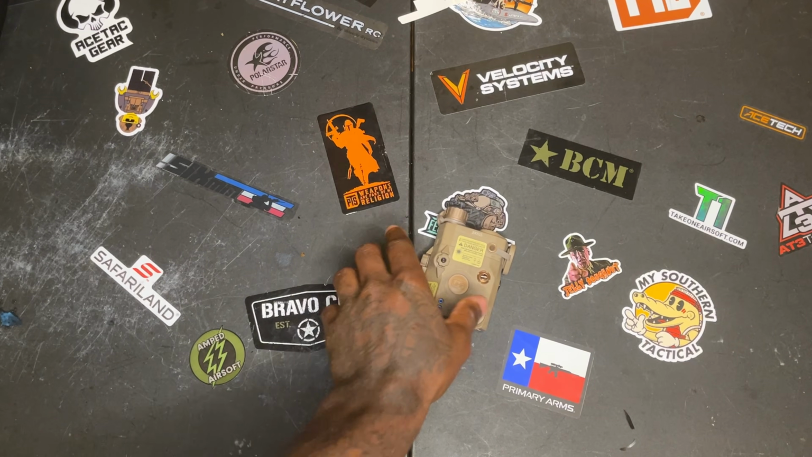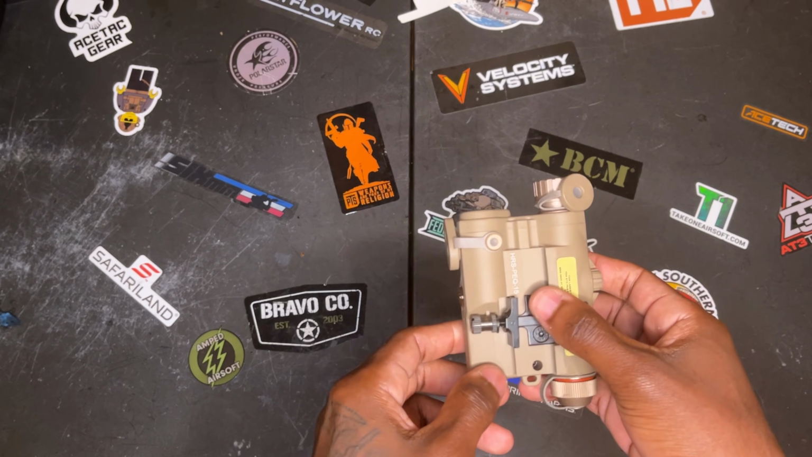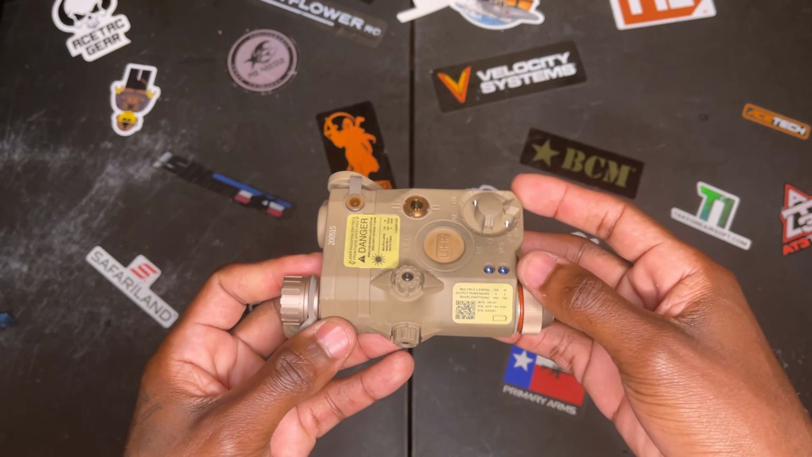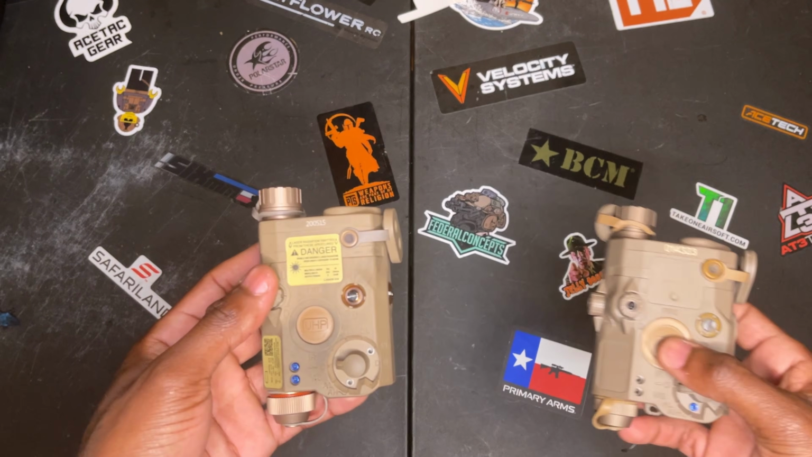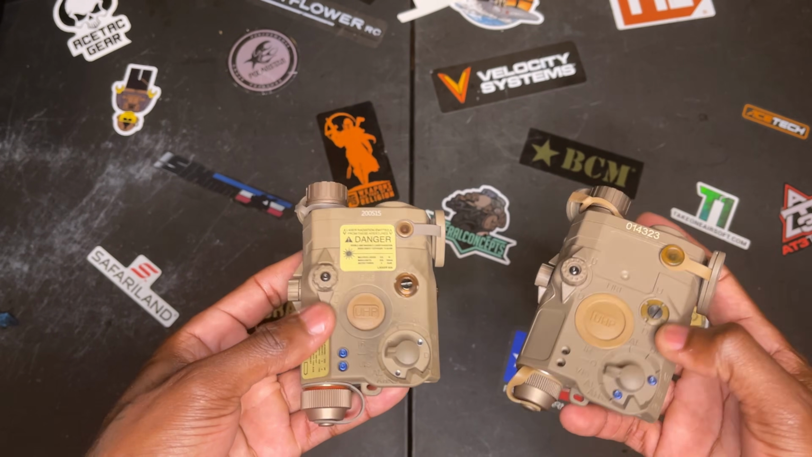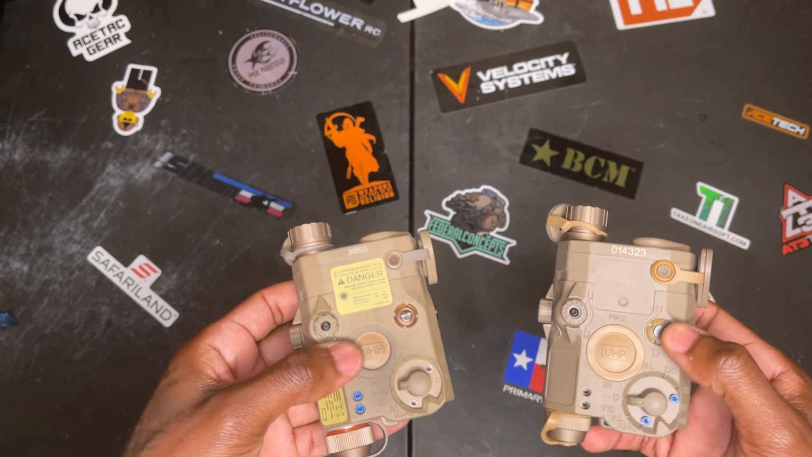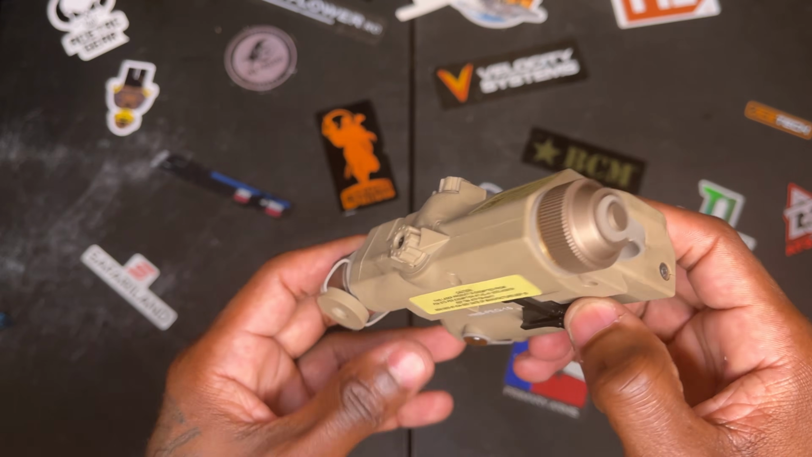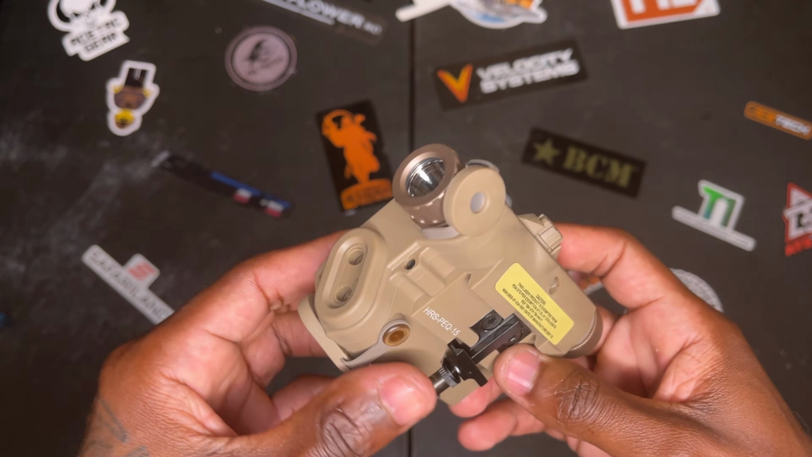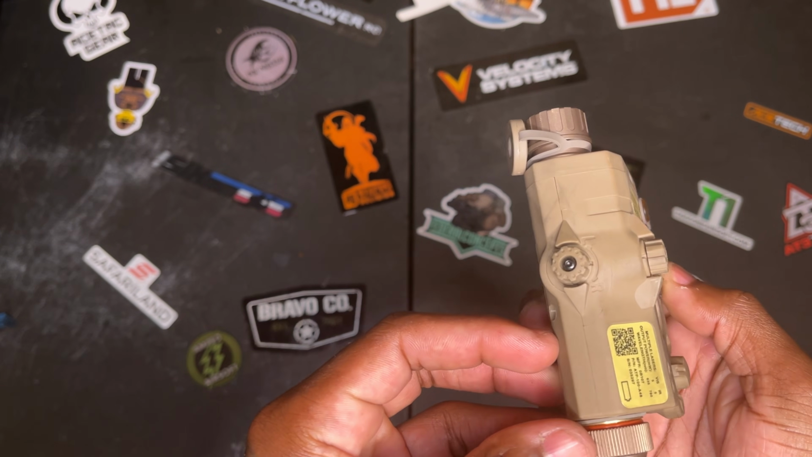This right here is their in-house pack box unit, and it actually surprised me with how sturdy and well built it is. Right here we have a side-by-side comparison to the Action Union pack box that I got from Amazon and the Hrs31 pack box. At first glance, they look very similar, and the build quality feels very similar, which isn't a bad thing because they are both well built. But once you get to the functionality, this is where the Hrs31's pack box stands out to me.